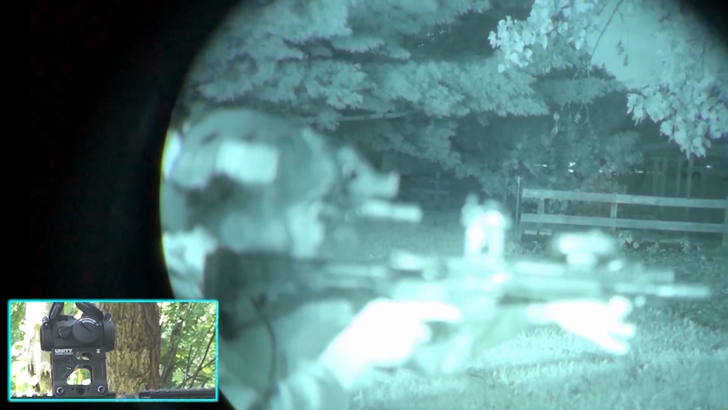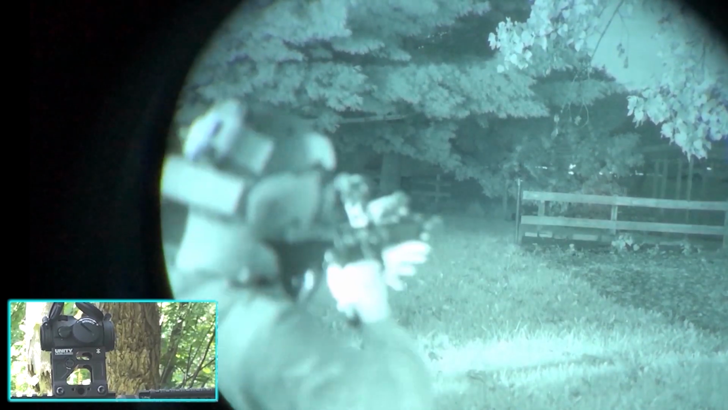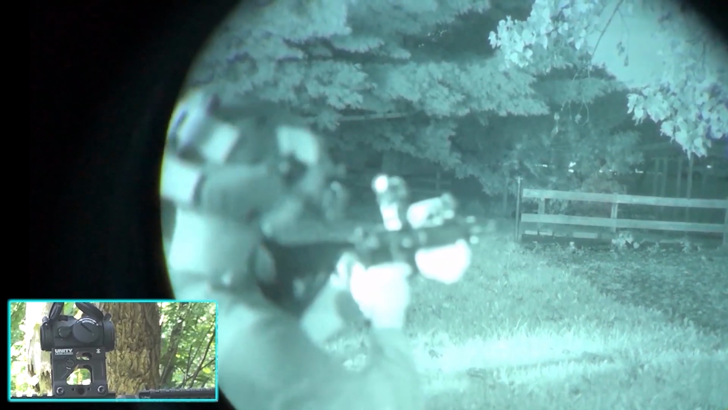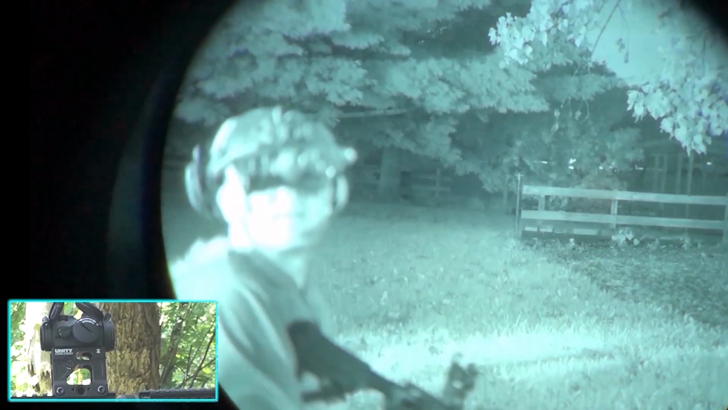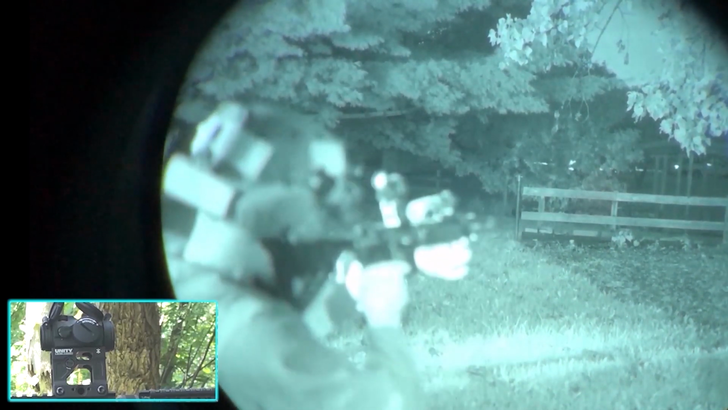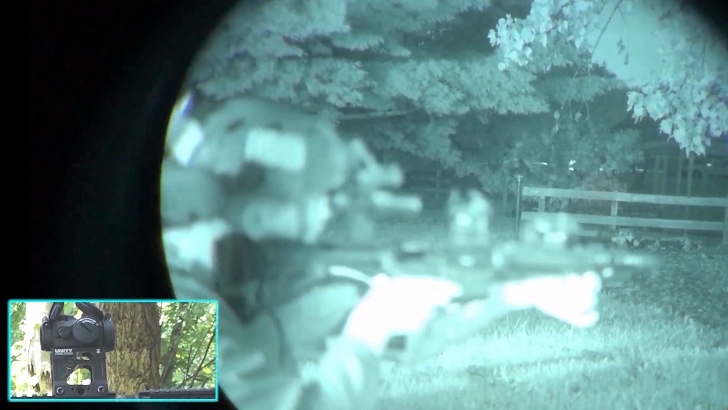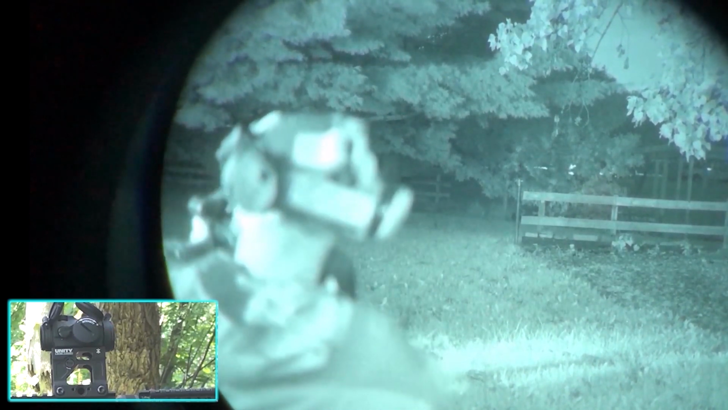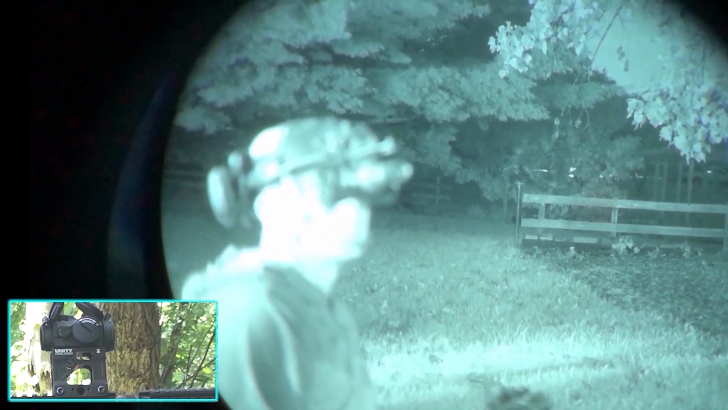Yeah, so I think this is Gen 2 green fuzz inside of this PVS-7. It's kind of usable. I'm still getting a bit of a body, or a blur obstructing my background view. It could be because of that light. We blocked the distant light behind me, which wasn't bright by any means. It was just enough to reflect off the back of the optic housing. But that's a real life scenario, you know what I mean? Yeah, you may be backlit a little bit when you're shooting. Yeah, you could be backlit. So far, the T2 is the best.